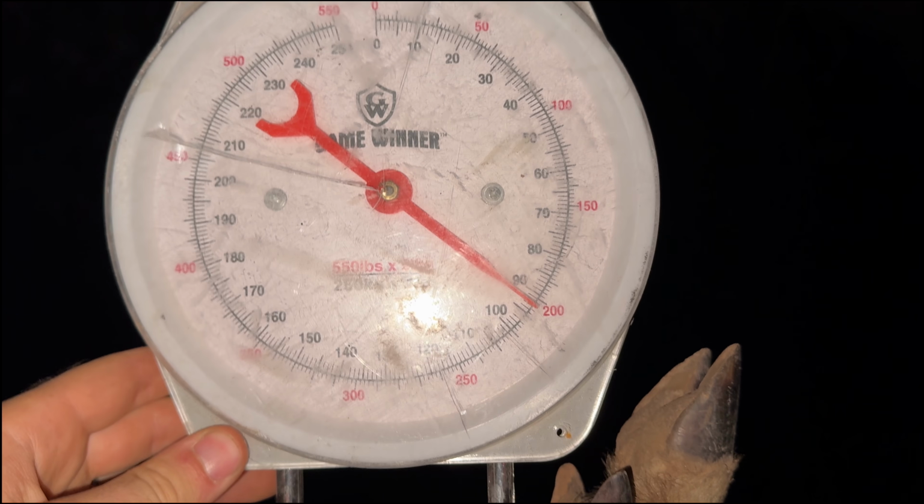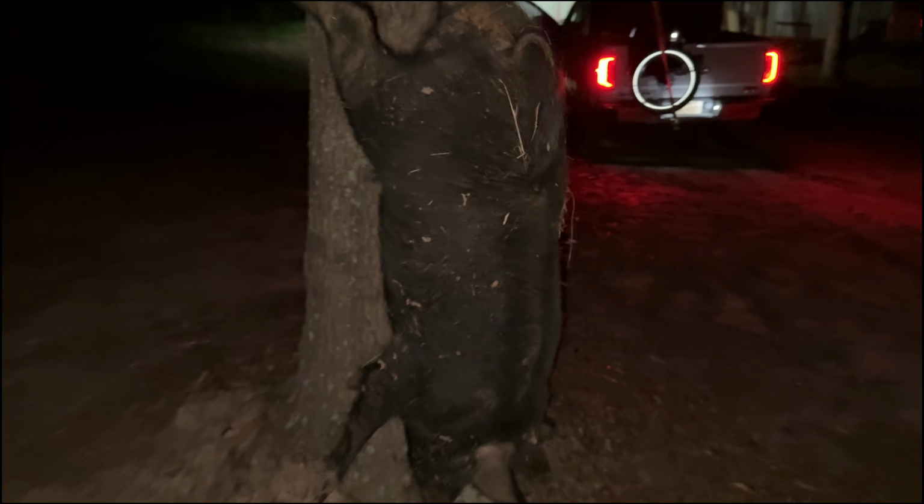Now, let's weigh this thing. All right, we got the scale zeroed. We got the pig off the ground. I'm guessing he's gonna be about 170 or 180, but I'm pretty good at undershooting, so hopefully he's a little bit bigger. We got him barely off the ground, and we are right at 200. Dang, he's a little bigger than I thought he was. I mean, that is definitely what I would call a decent sized pig. Definitely made it challenging, but you know we like challenges around here.